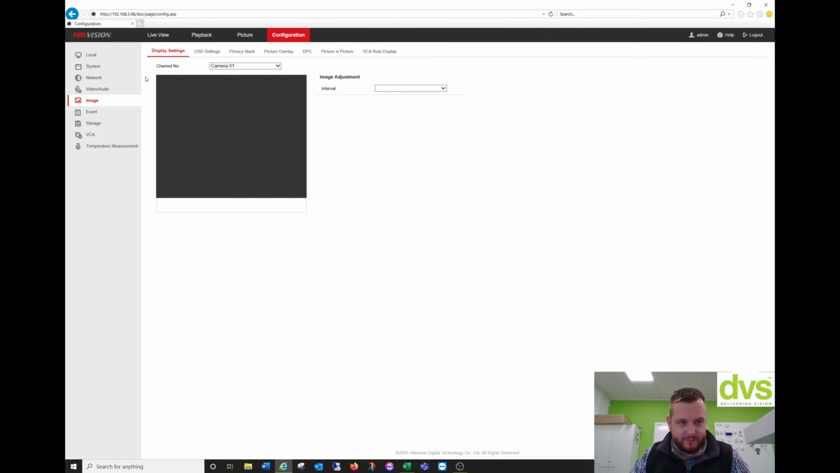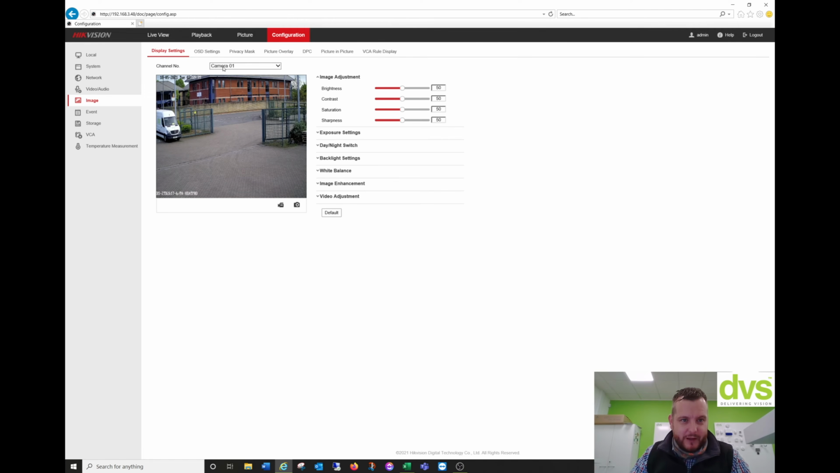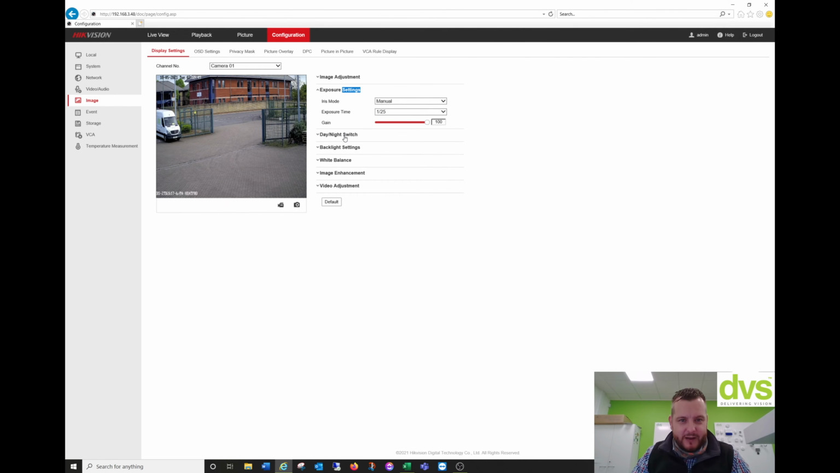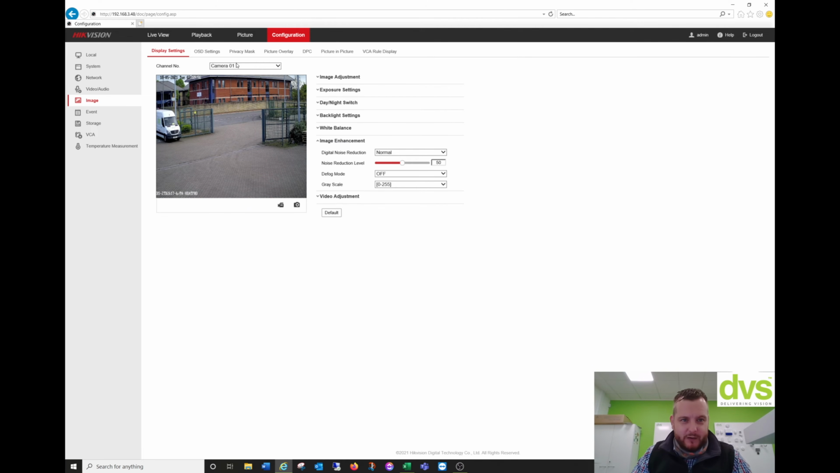Image. So camera 1 and camera 2. Now I've already named them. I've gone in, activated the camera and given them a name so I knew where it was on the system. But again, camera 1, you've got all of the standard functionalities you'd expect on a static camera, so you can adjust the properties as required for your application. With camera 2,